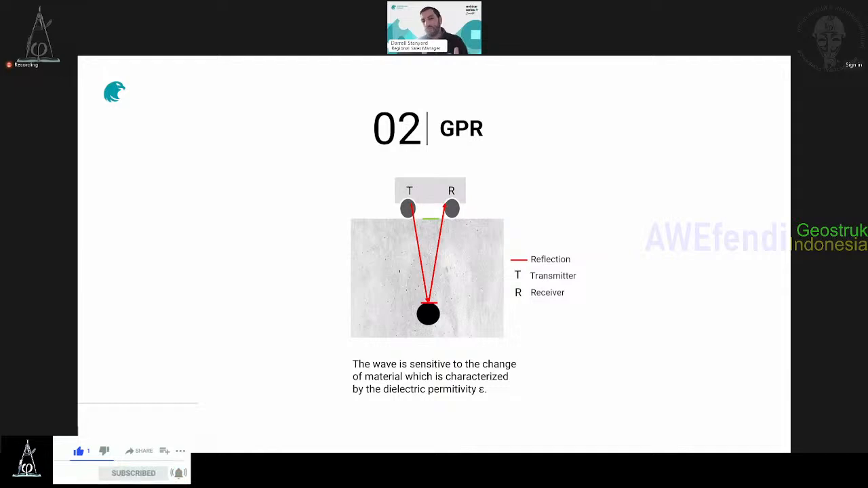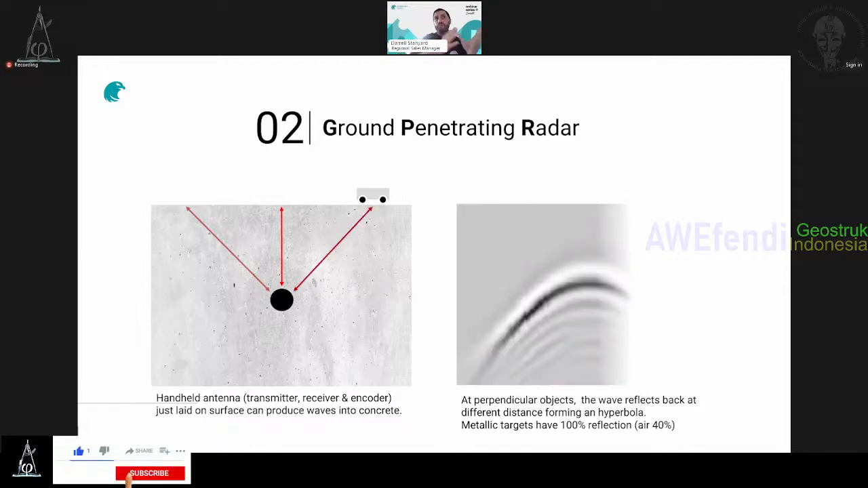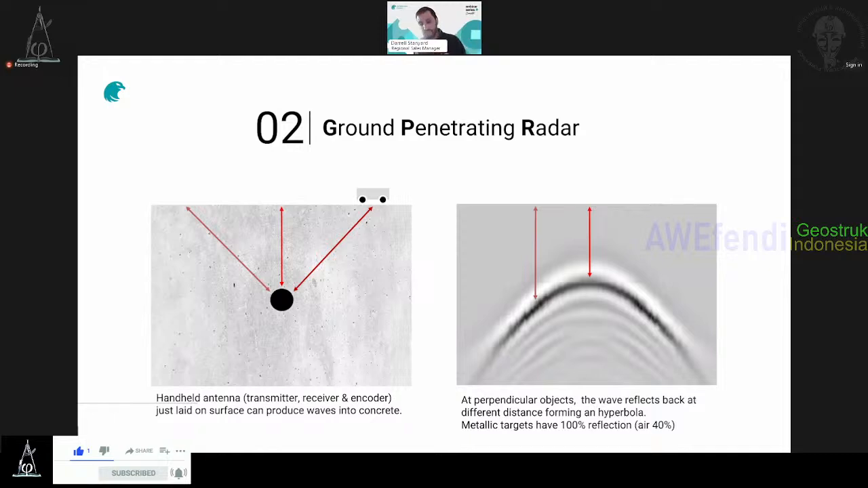Now, I just want to explain the hyperbola. Many of you know, but just a quick reminder, why do we have a hyperbola? Because you're moving. And when you're moving, you have a different distance between you and the object. You have a long distance, a short distance, then a long distance again when you move away from the object, which explains this hyperbola shape. And the good news is that concrete is super nice because it's homogeneous.